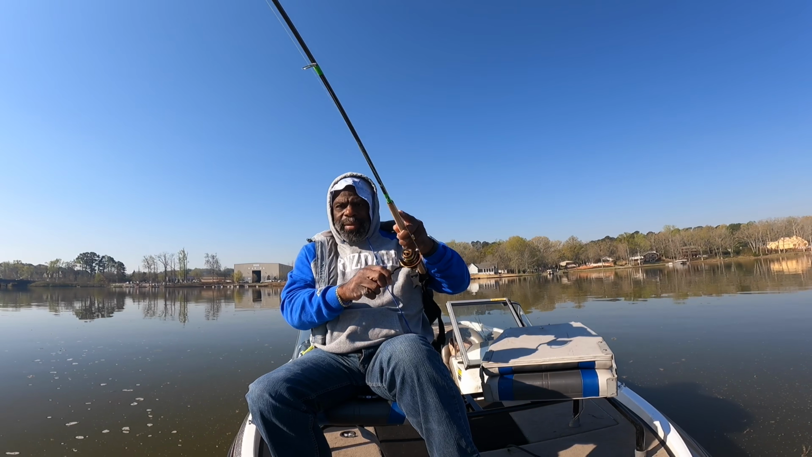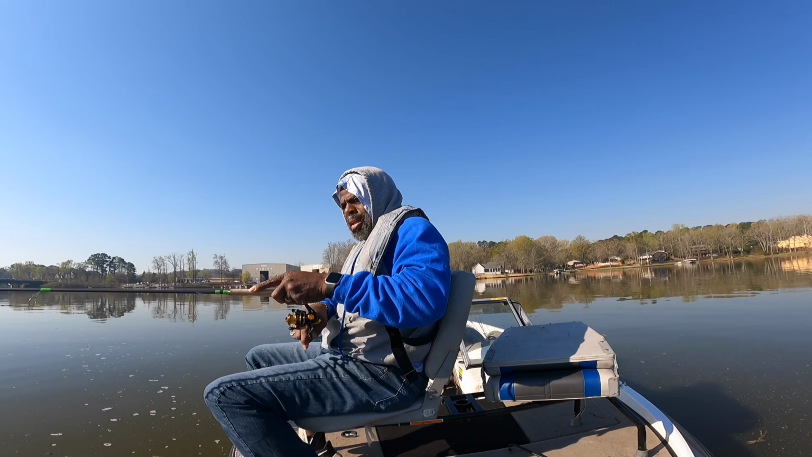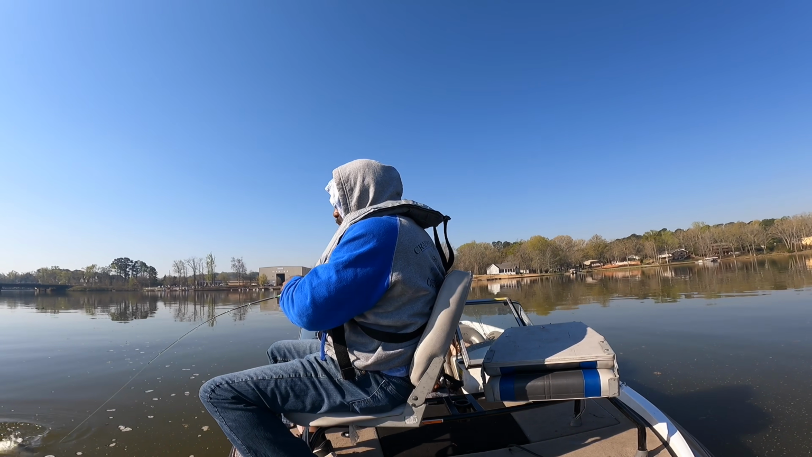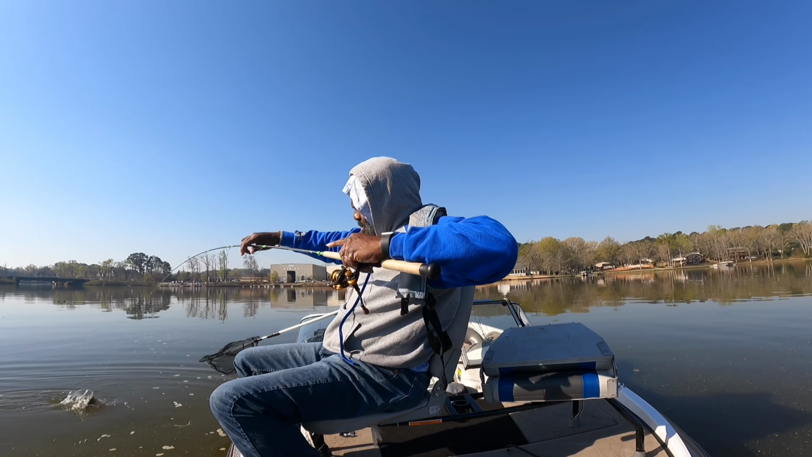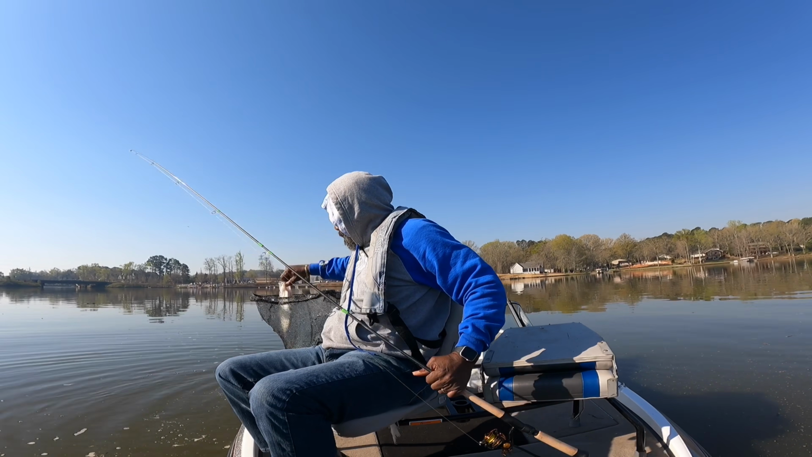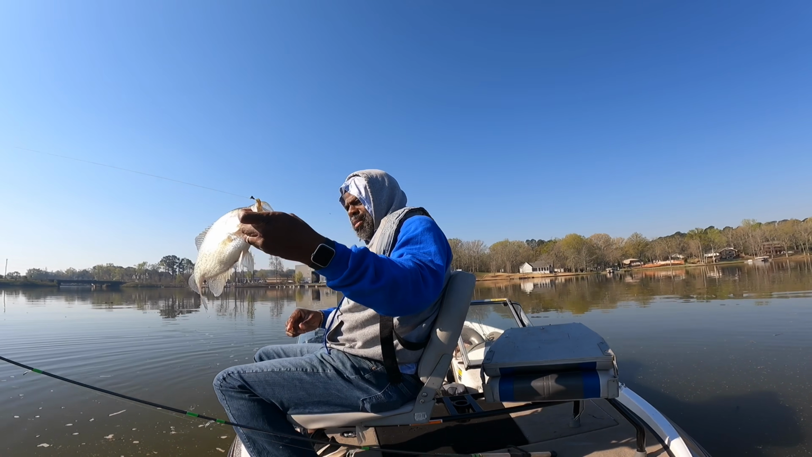We'll need the net. I'm not about to try this one. What you got? I got a net right there. Ooh, that might be a two. That might be a two. 1/8. Ooh, that might be two. You got it. That is a two. Nah, I think it might be a 1/8. That's a two. 1/8. Two.